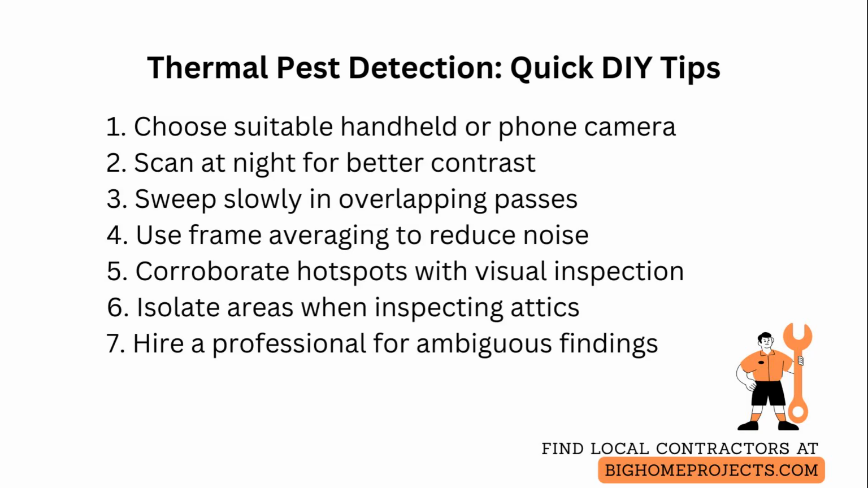Scan at night when the house and exterior surfaces have cooled so warm animal bodies contrast sharply with surroundings, and sweep slowly in overlapping passes about 2 to 3 feet from surfaces to create a clear thermal map. Use long exposure or averaged frames if your device supports it to reduce noise and improve hotspot definition, and always corroborate a thermal hotspot with a visual inspection using a flashlight, moisture meter, or inspection mirror to rule out electrical